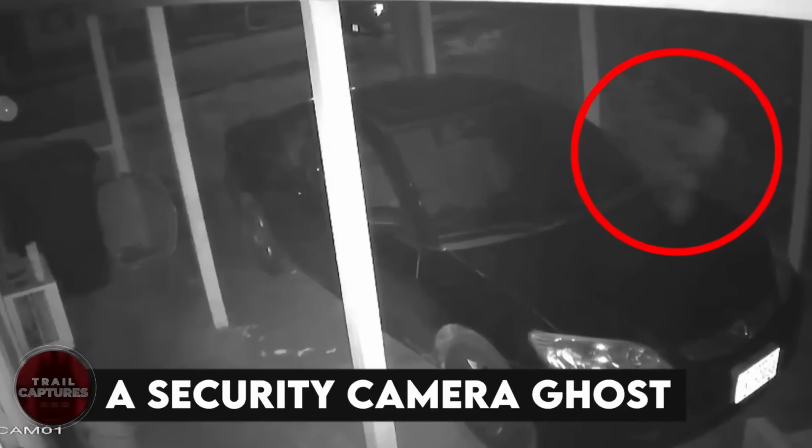A security camera ghost. This camera was set to ensure the safety of the car, and the camera made sure that no one, not even the ghosts, got past its range without being captured. So, when this ghost was going on its own way, it was recorded by the security camera. However, not everyone believes this story. It's not like they have any other explanation for it, though.